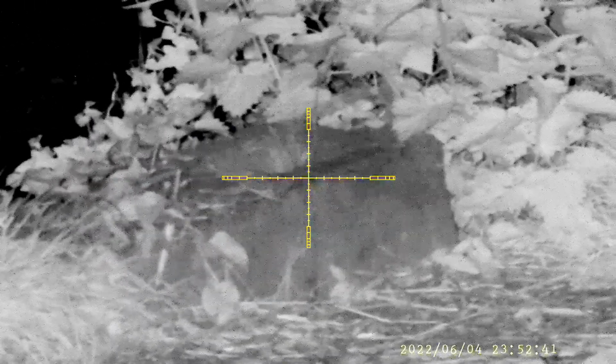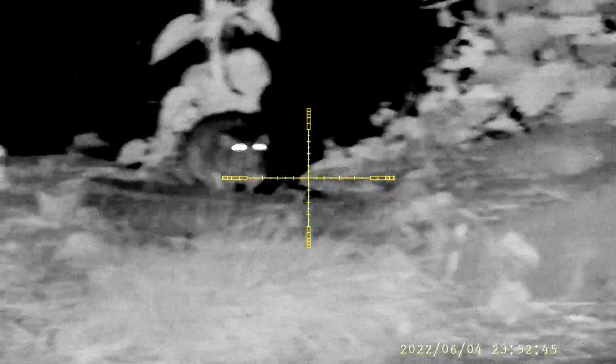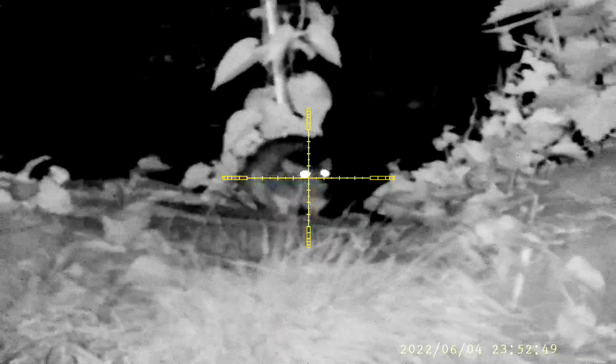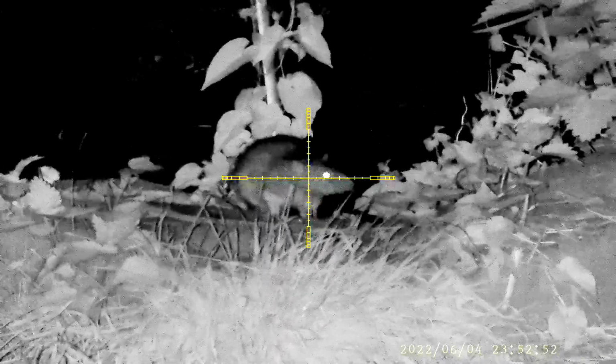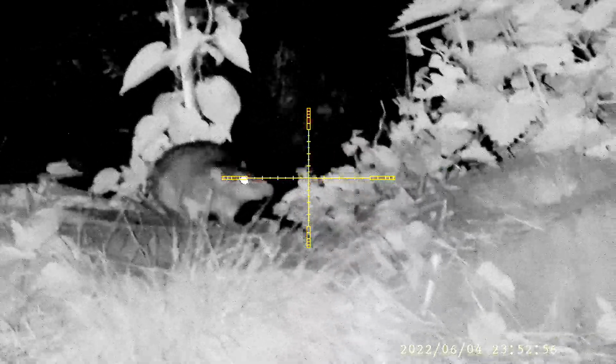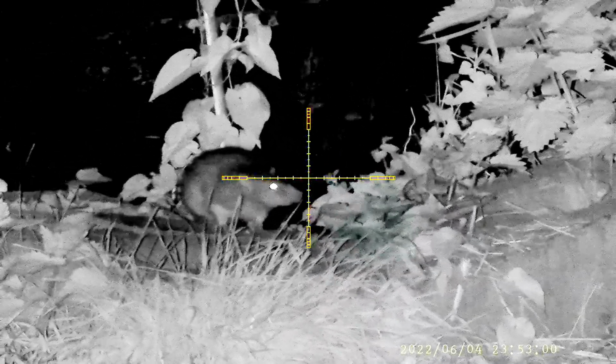I'd earlier shot a rat off to the right, and I think this rat can smell it. That's why it's standing up and sniffing the air a lot, wondering what's going on. Presenting itself perfectly there. Only trouble is these 177 pellets will often pass straight through. It's not worth risking in the oil tank.